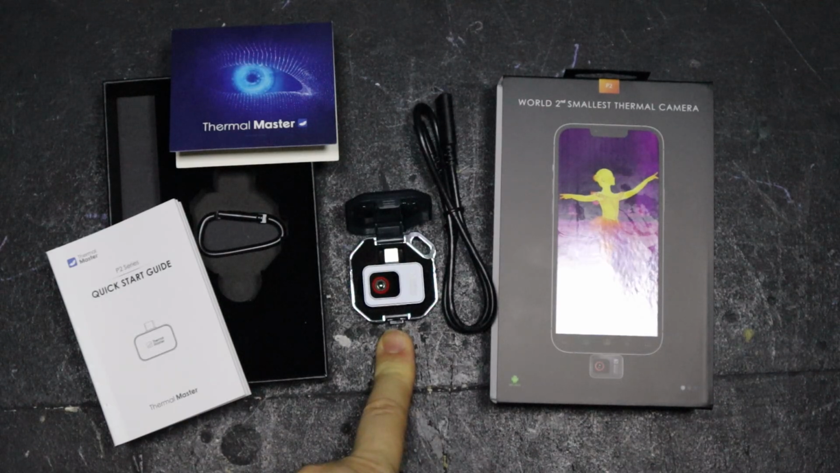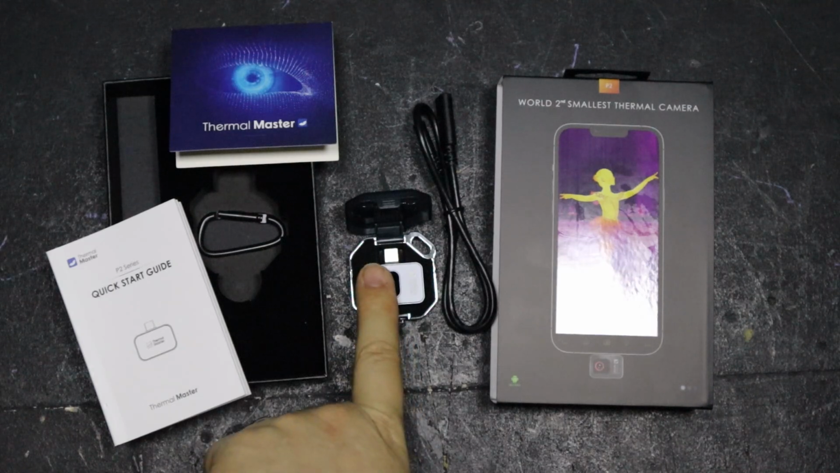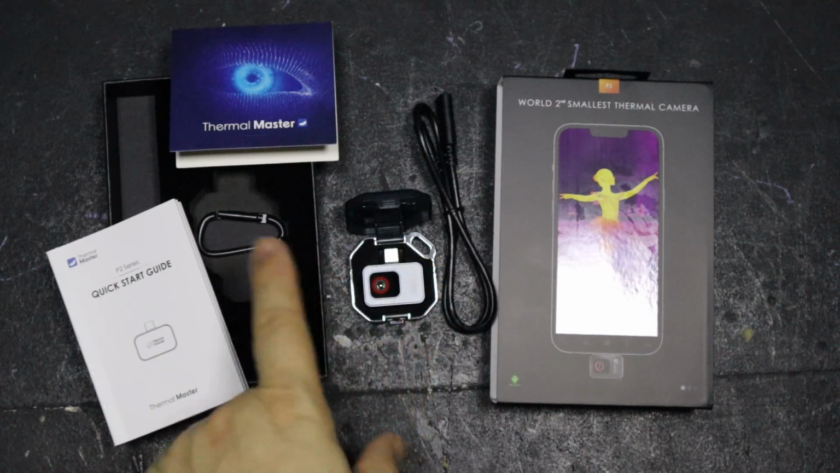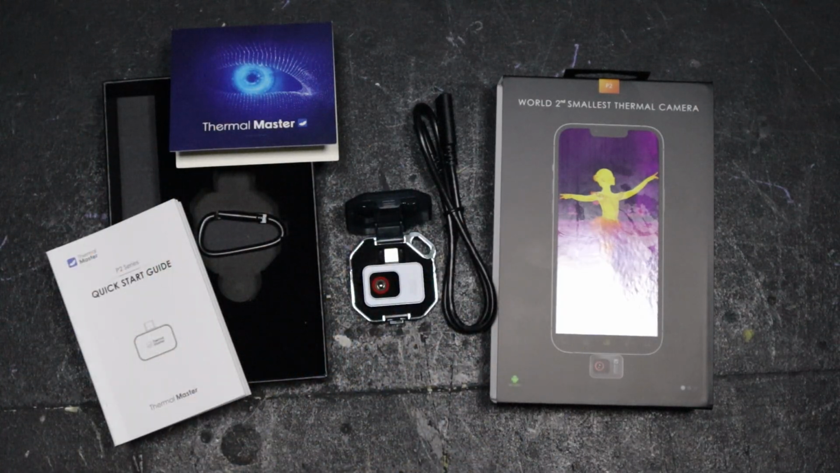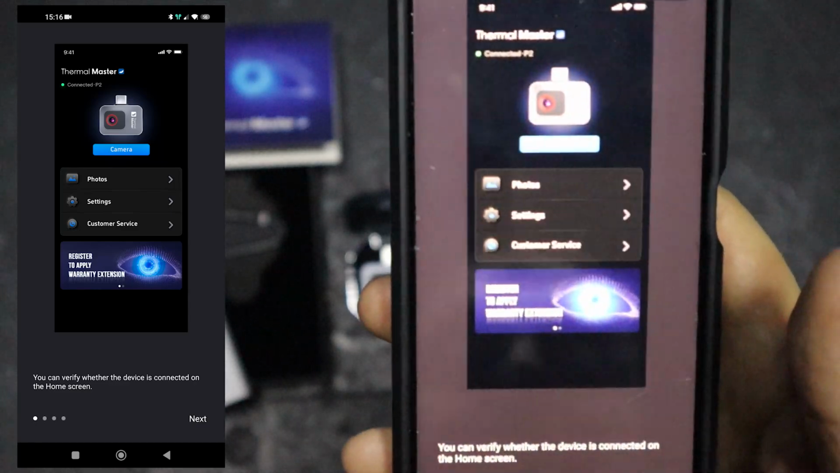That's absolutely tiny. I know when they said it was small, I didn't bother looking at how big it was or anything. It was the second smallest thermal camera in the world. It's like, how small is the smallest one? If that's like twice the size of the tip of my finger. But this cost me £229, which isn't cheap. But if it works, then it's pretty cool. And we'll go through all of the blurb as we go.